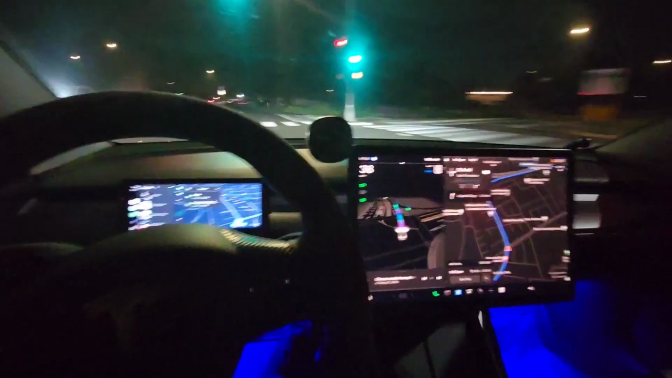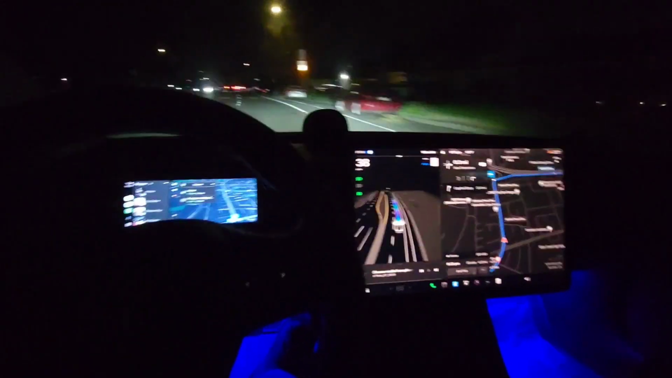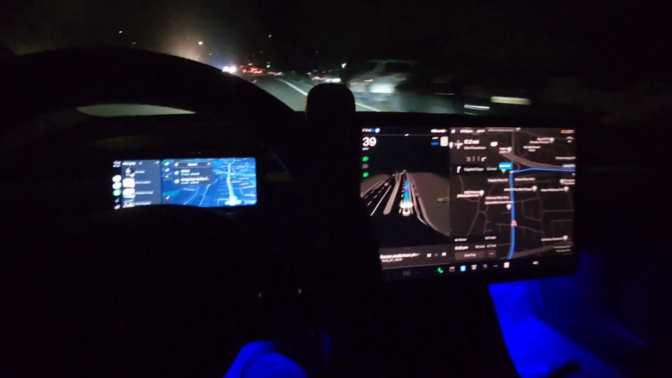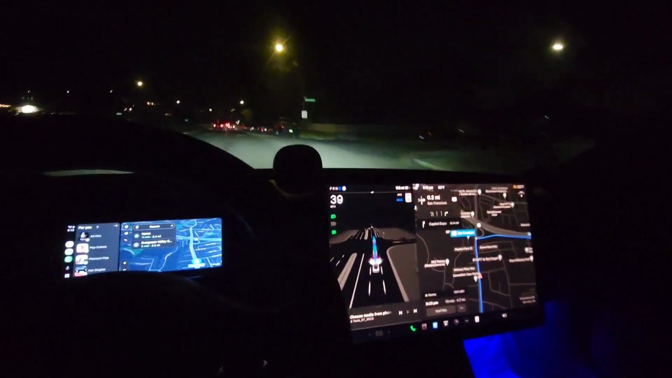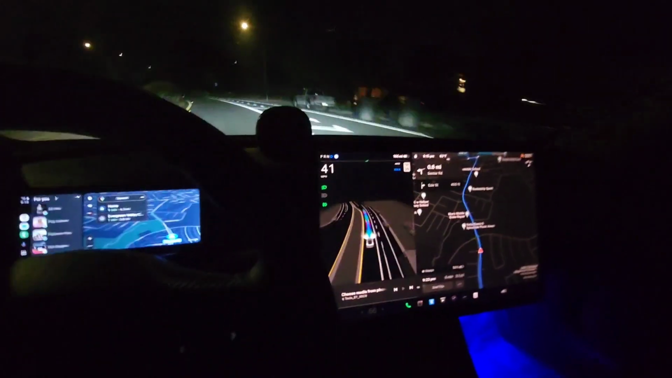So I'm gonna have to take over just up ahead here, because otherwise it'll go on the freeway, because there's just a ramp up ahead. I don't want to go on the freeway. In 1,000 feet, turn right to take the US 101 ramp towards San Francisco. I'm gonna have to take over now. And it's taking over again.